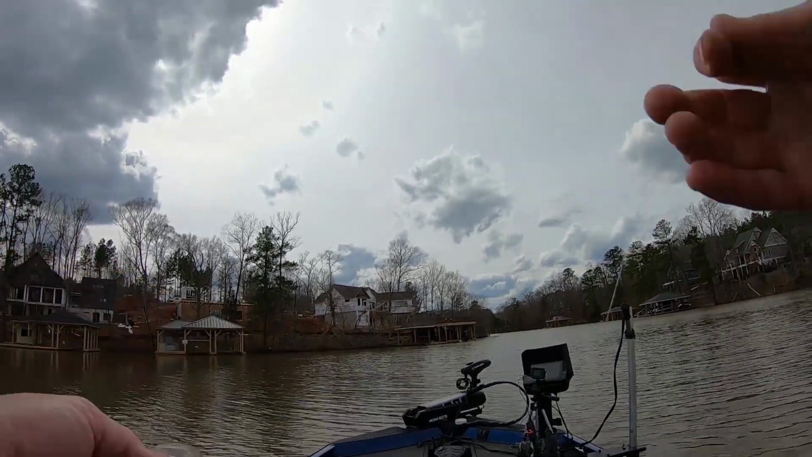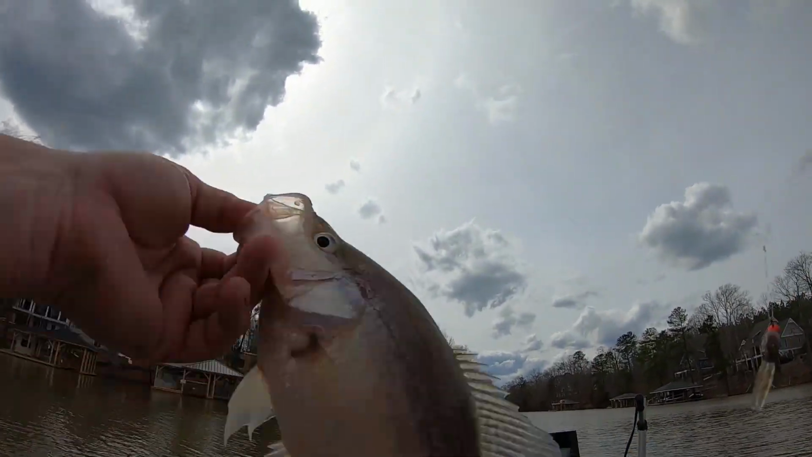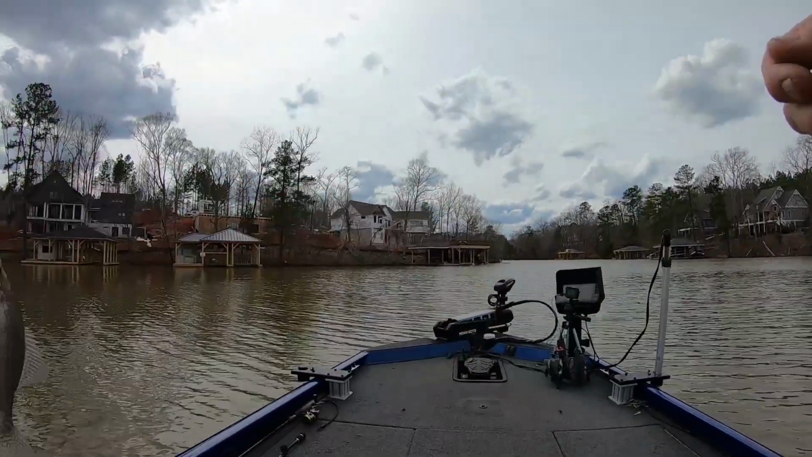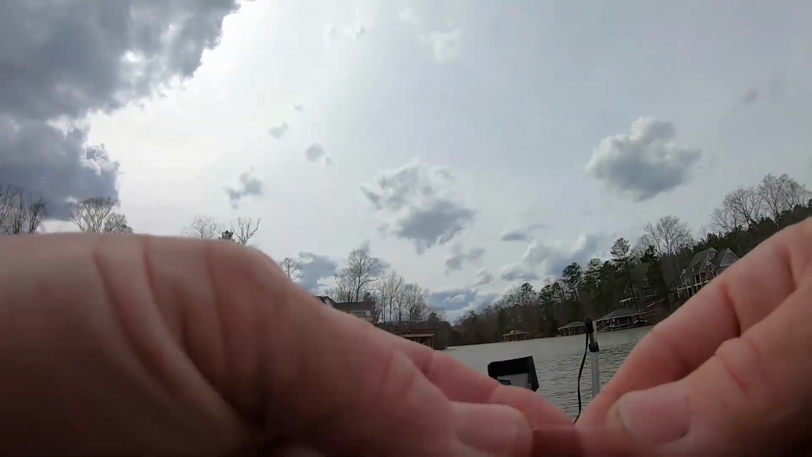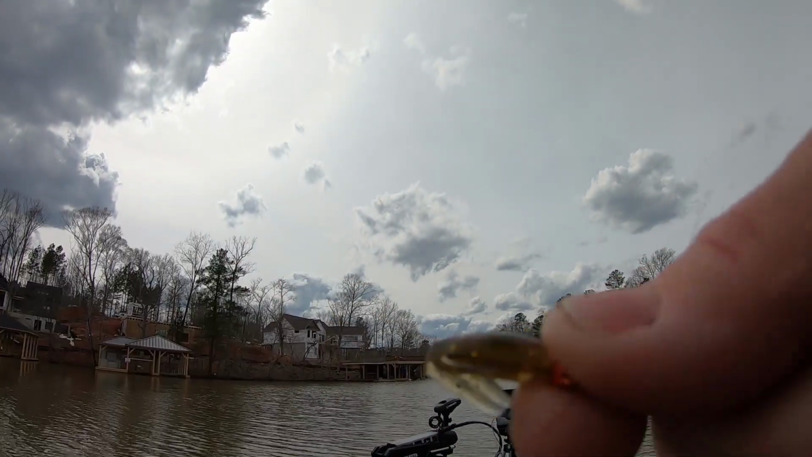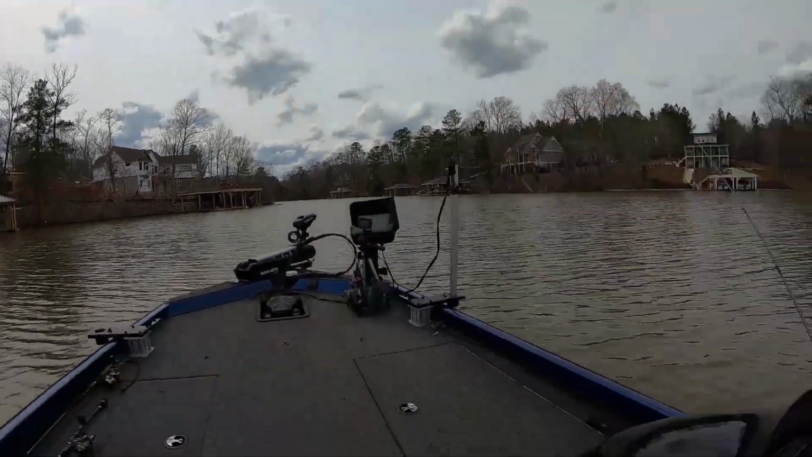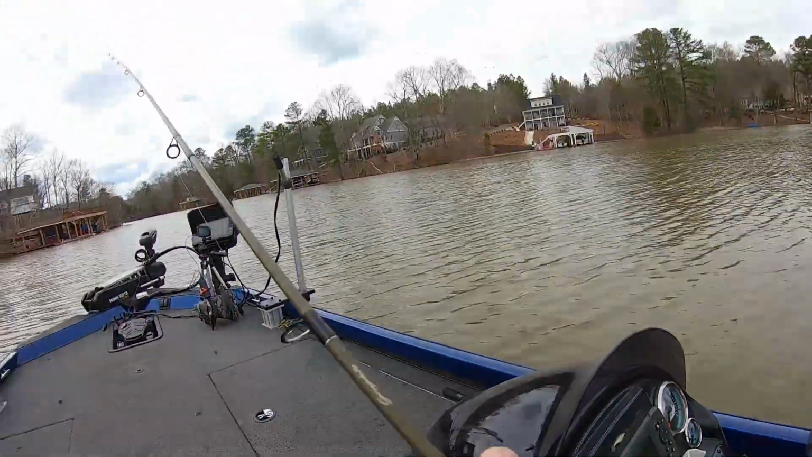My line just, no it didn't. There it is. I thought my line done broke right there in his mouth. He's right at 12. He's probably 11 and 7/8. All right, this is the Tweety bird. See the little tails? Told you I was gonna throw the Tweety bird at him one time. Just using a couple different colors in Bream.